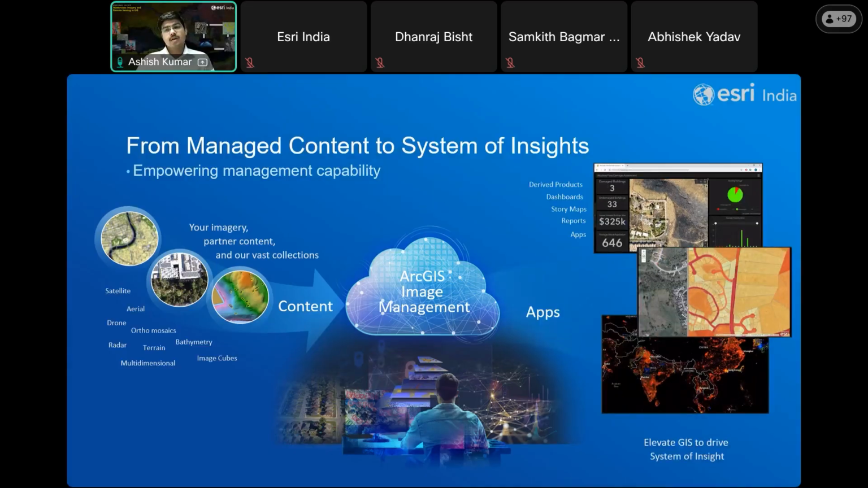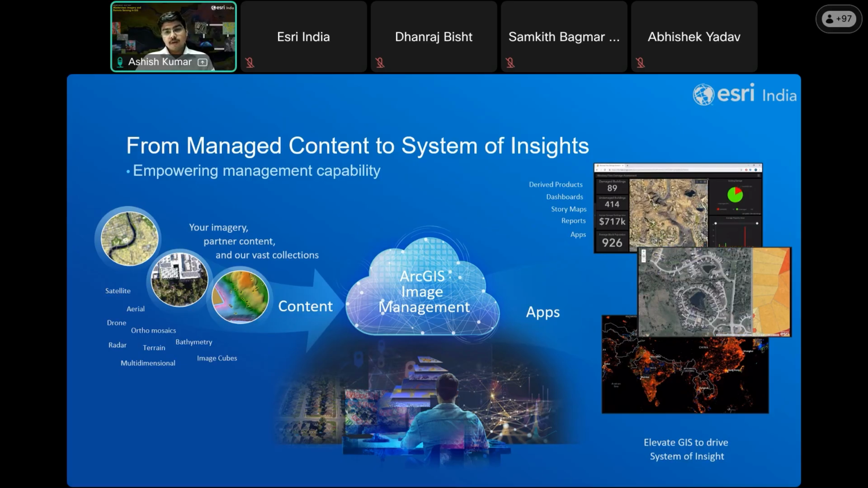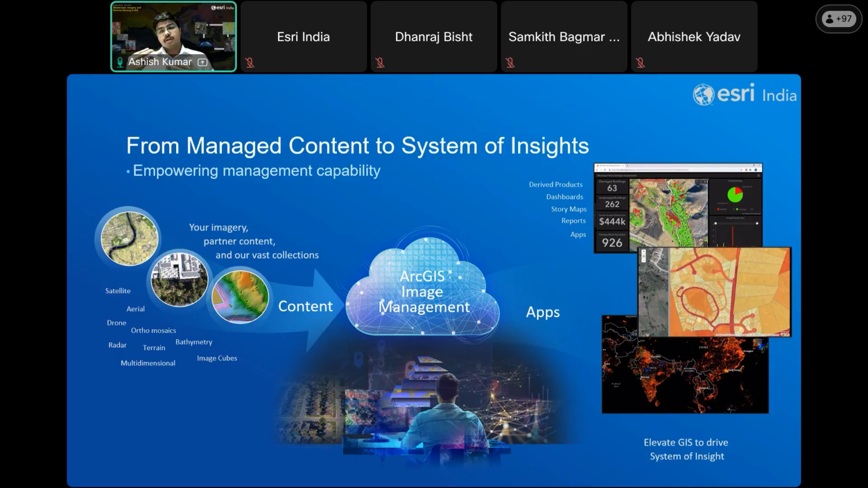Once managed, the imagery can be transformed into dashboards, reports, applications, and analytical products that generate actionable insights. This enables organizations to move beyond managing data and establish a true system of insights that drives informed and timely decision making.